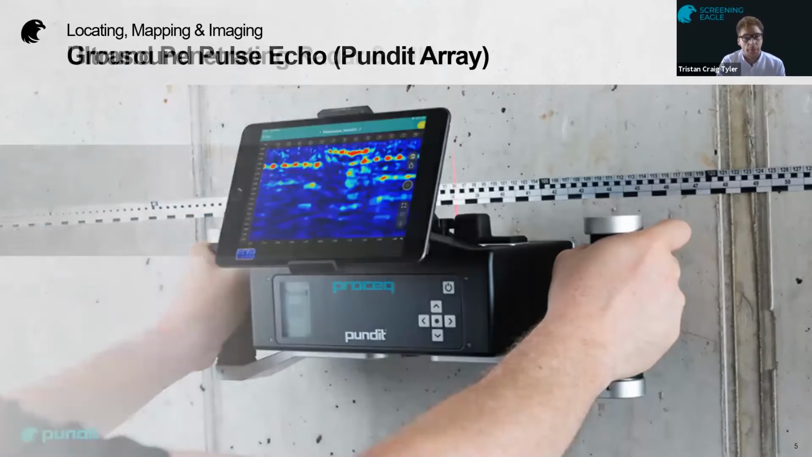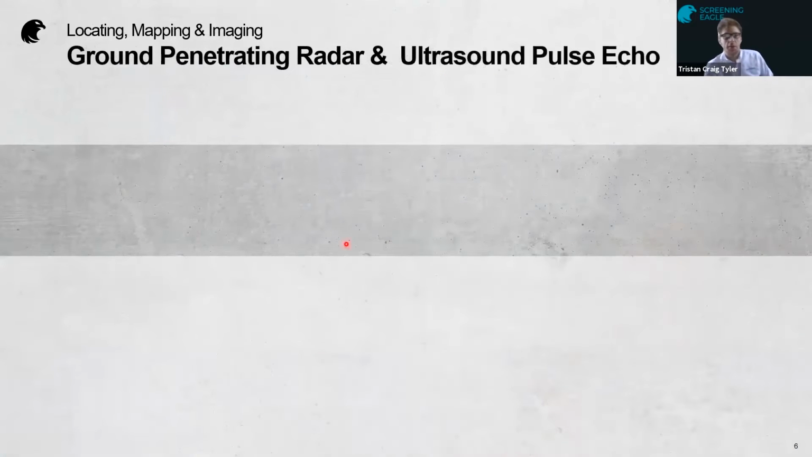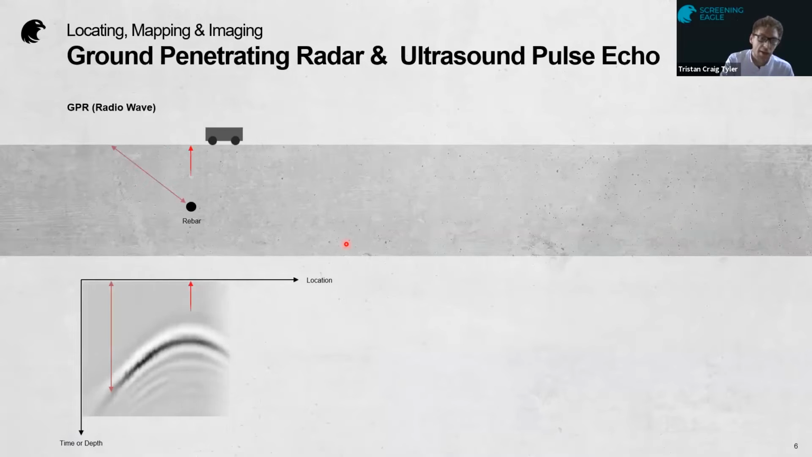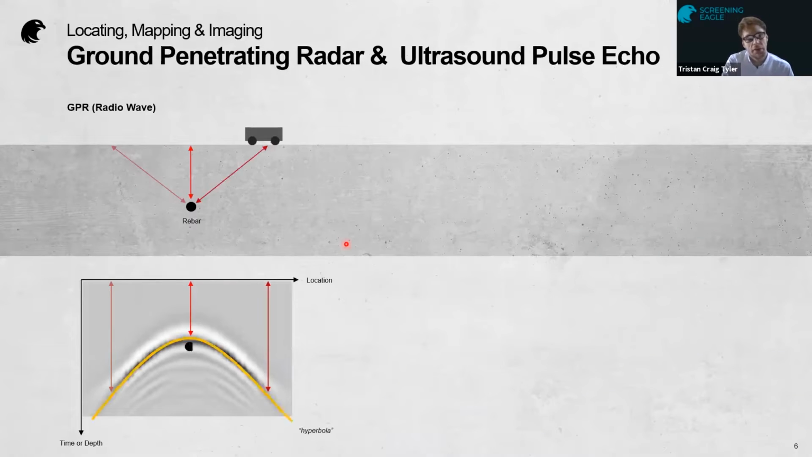So let's just have a quick overview of how these two technologies work. We'll start off with GPR here. It's a transmitter and receiver. Here we have the antenna. It's placed on the surface of the concrete. It sends down lots of signals. As these signals hit a boundary of discontinuity, it populates something called a hyperbola, and this denotes the presence of a rebar.